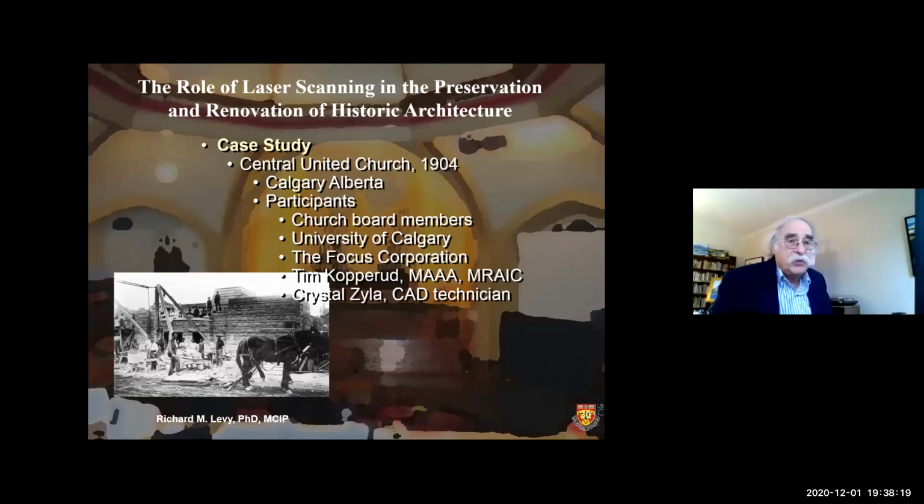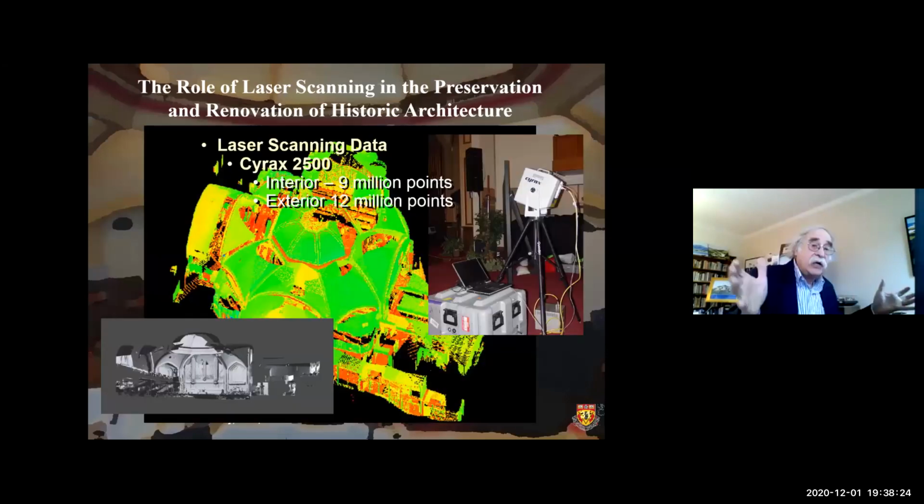And so we used a laser scanner to capture both the inside and the outside of the building.